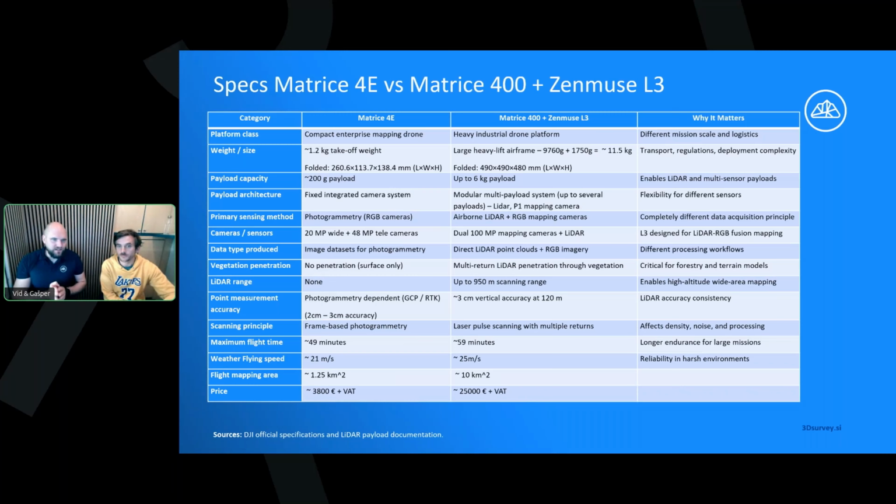Then the main difference is obviously that the L3 is a LiDAR drone. It's equipped with LiDAR. It penetrates vegetation. With photogrammetry, you have a photogrammetry camera. With LiDAR, you also have a 100 megapixel camera. But for our first flight that we did together, when we were planning the mission, the pilot app told us we recommend you enable 7K resolution, because we fly a little above 100 meters.